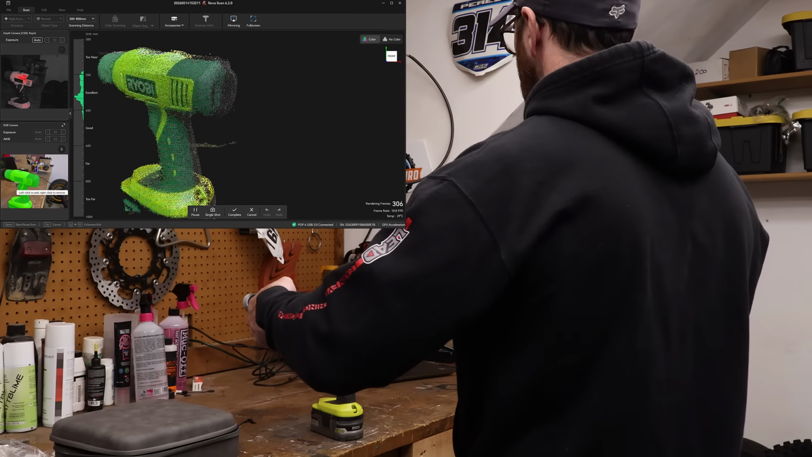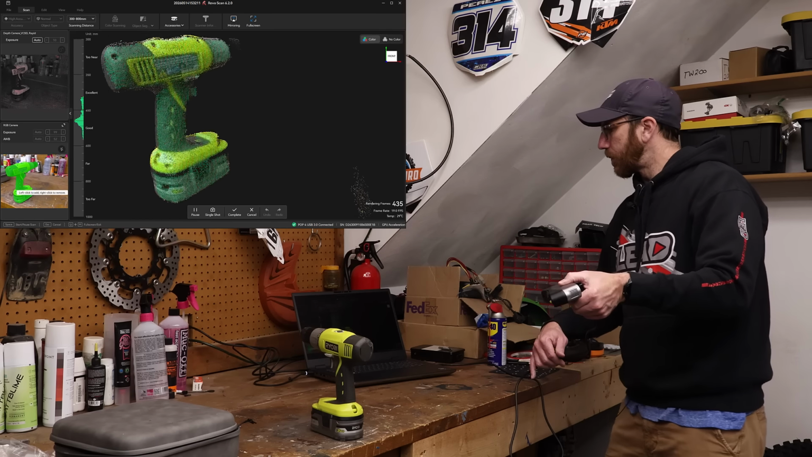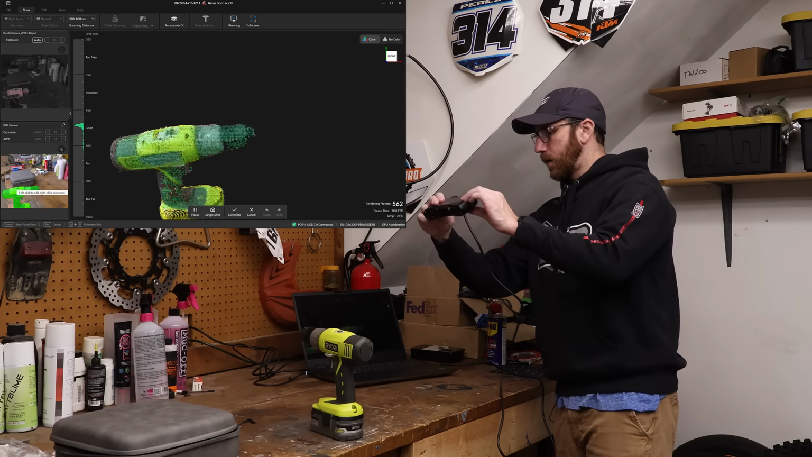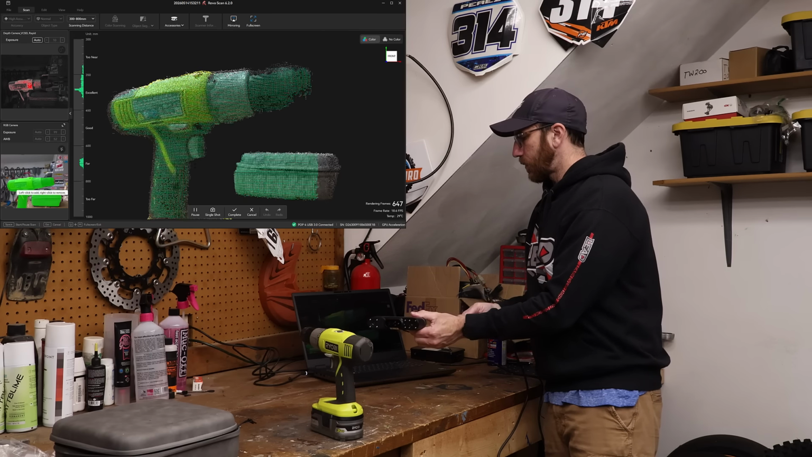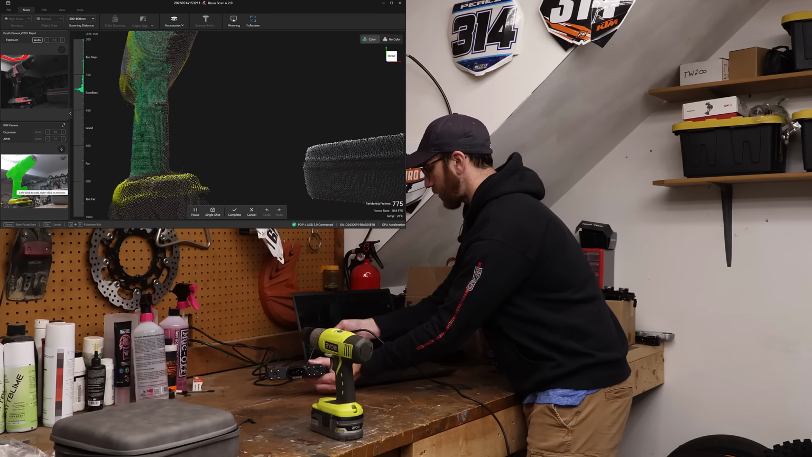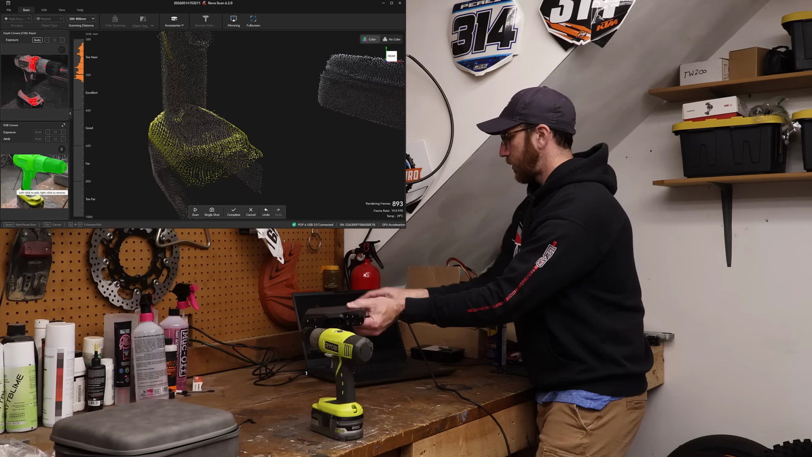So I'm going to come around here, kind of grab that, and work my way back around. Try to go up over the top. The grip area is tricky because both depth cameras need to see, which means getting underneath the drill chuck is tricky from this angle. And then getting into that magnetic tray is a little tricky. So I'm just going to go ahead and stop the scan there.